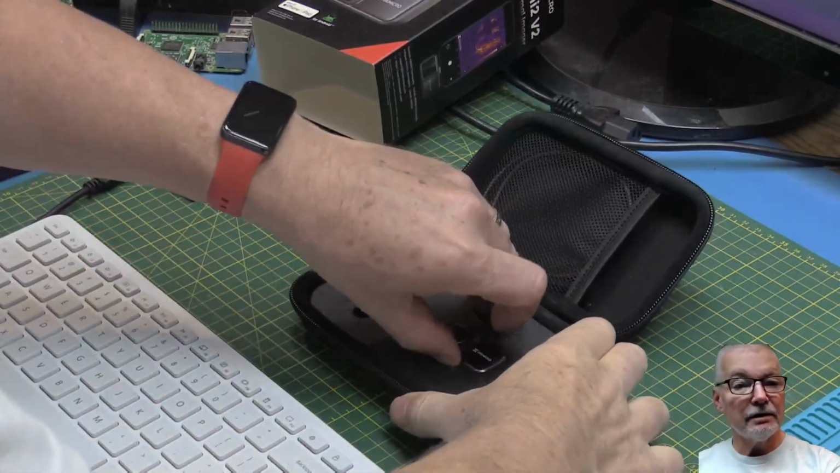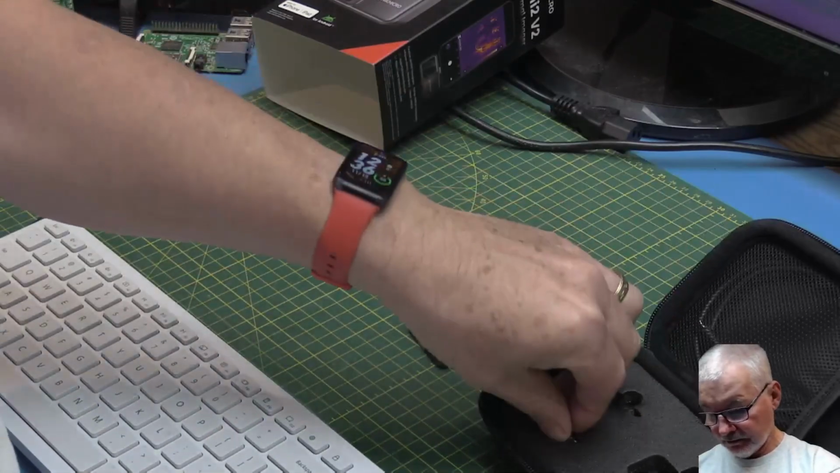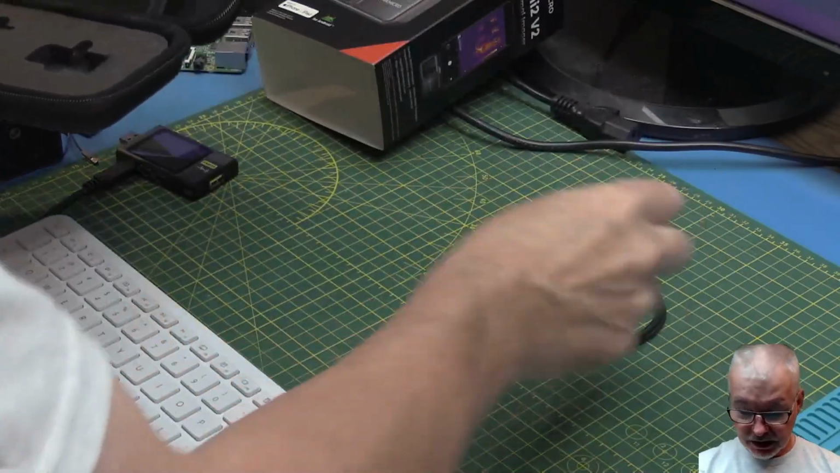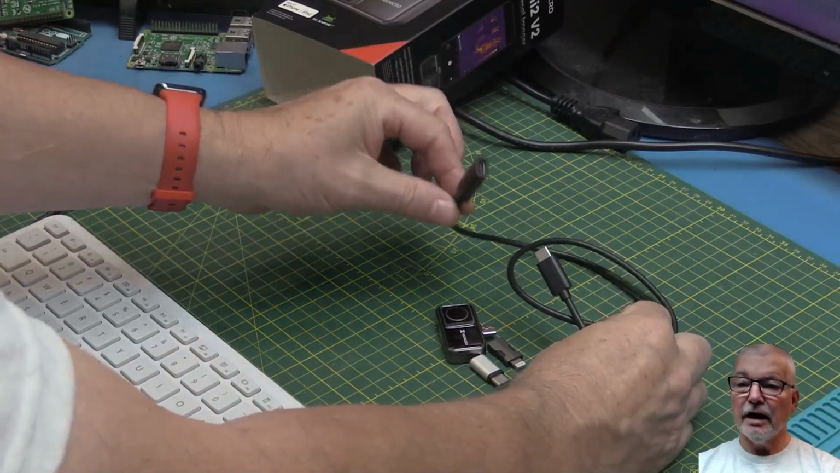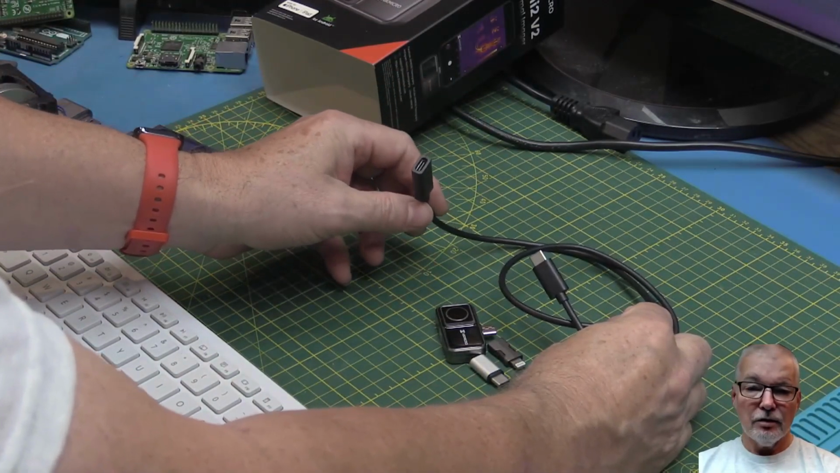So let's pull these out of the container. And we also have a USB-C extension cable. That I believe will allow you to plug into your phone and have a bit more freedom as to how you position the camera.